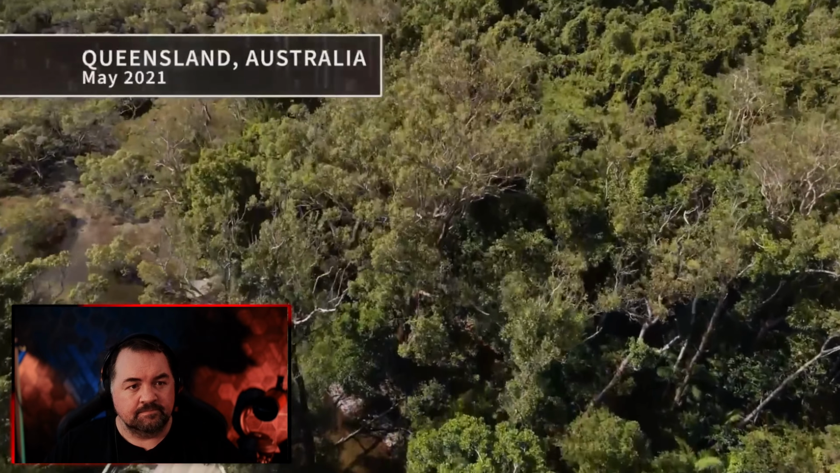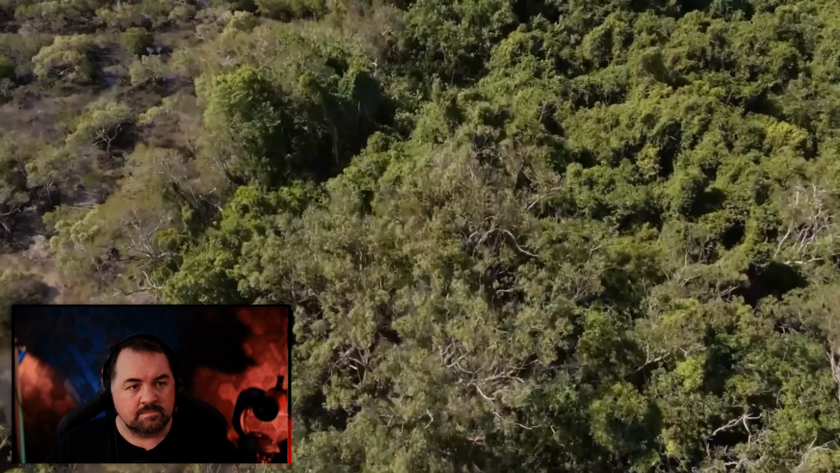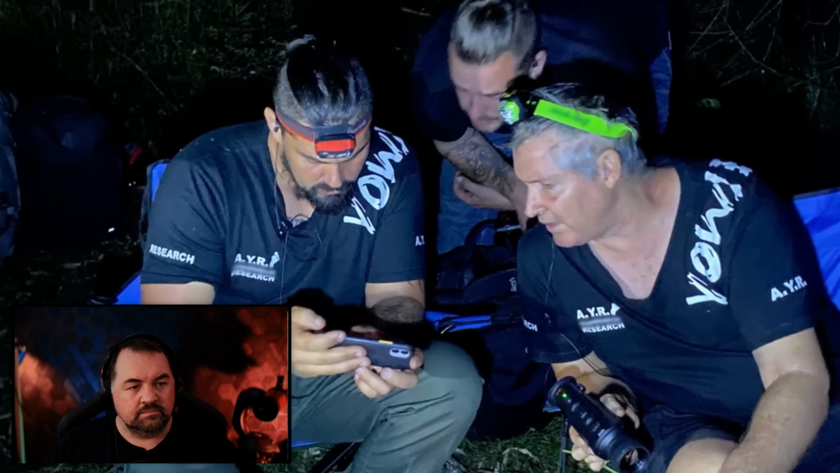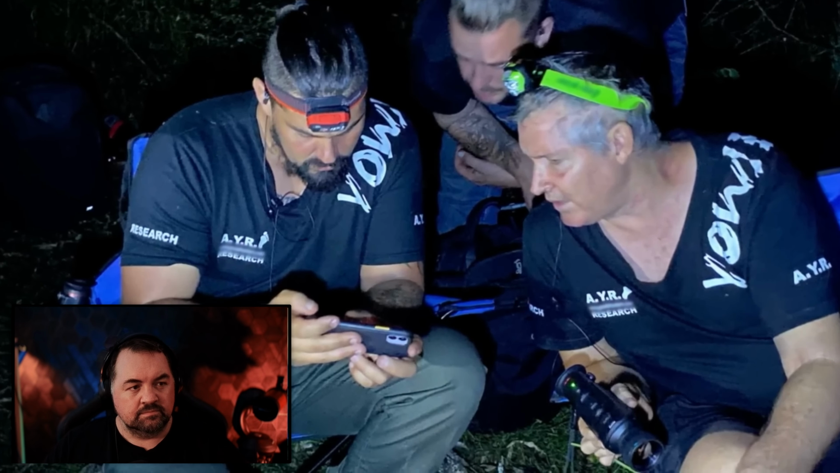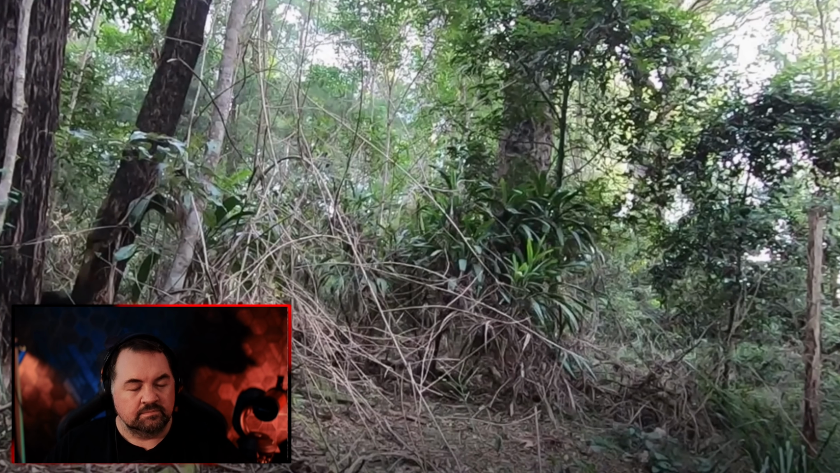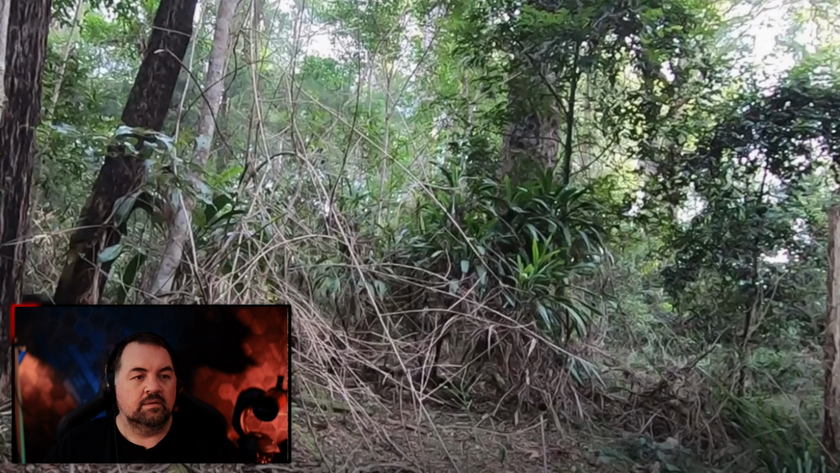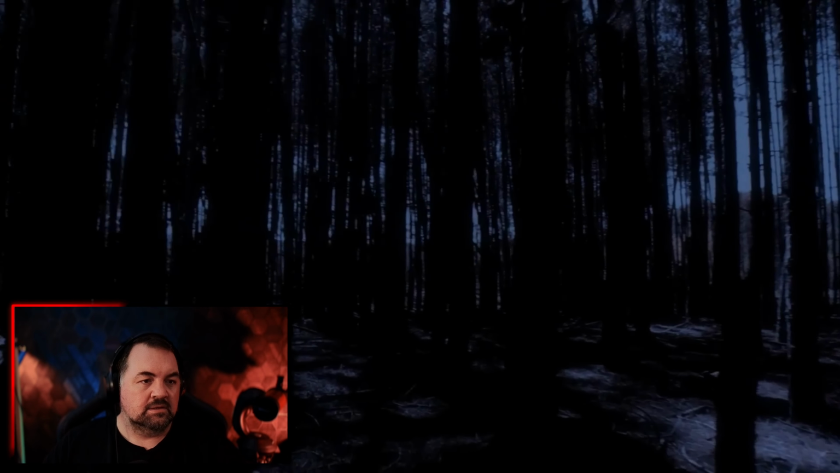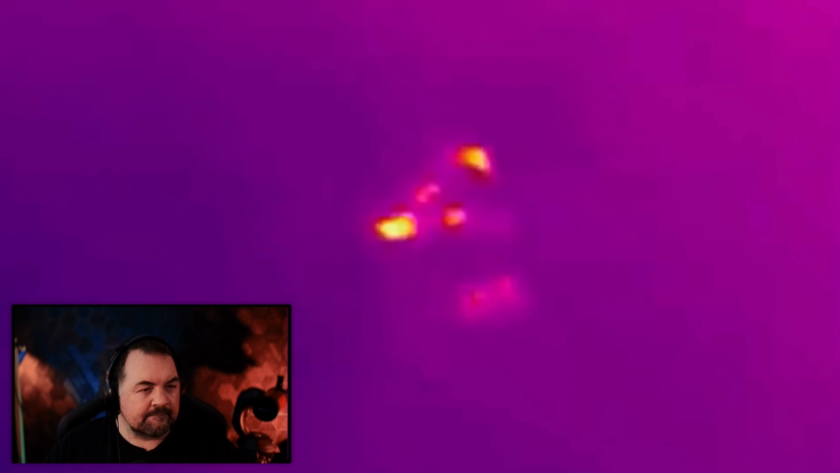In May 2021, Queensland-based Yowie researcher Dean Harrison and his team are testing out infrared cameras at Springbrook National Park. They picked this spot because they believe they've seen traces of Yowie activity. Among the brush, that night, they captured this mysterious footage. The thermal imagery seems to show a solitary figure hiding behind or even hugging a large tree trunk.